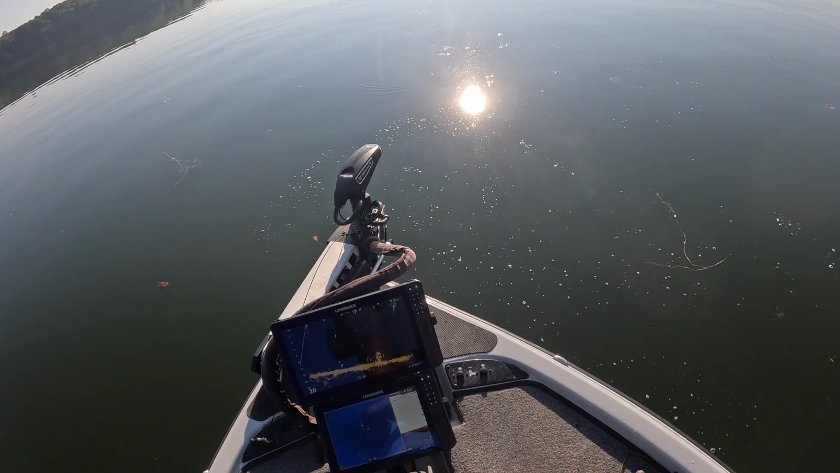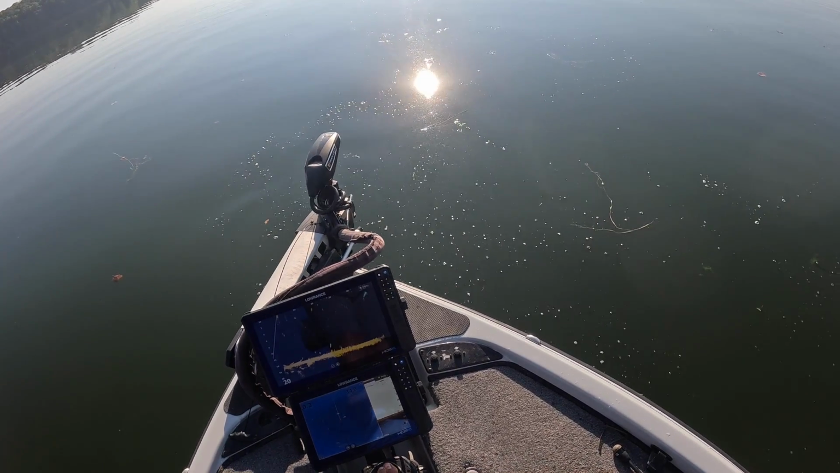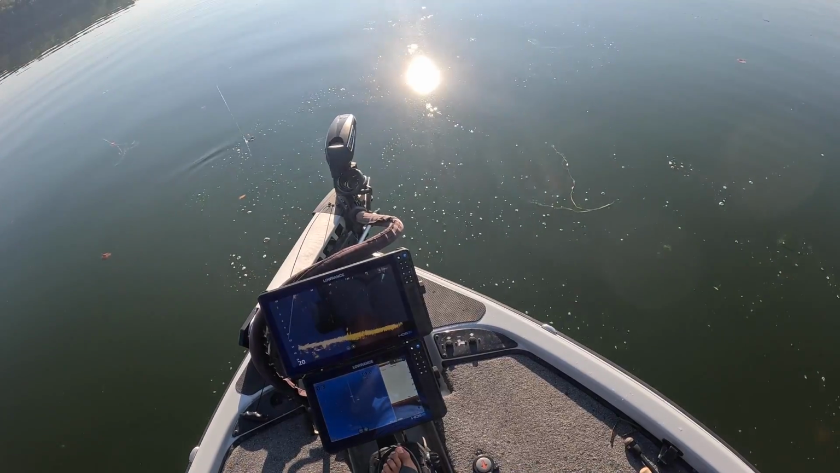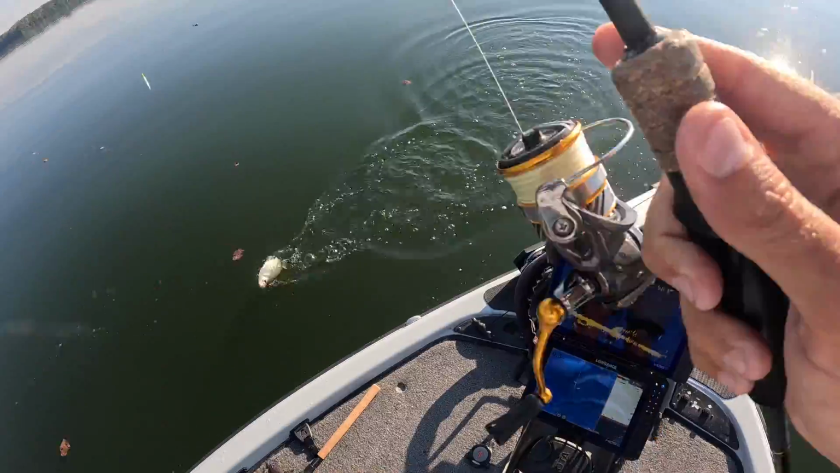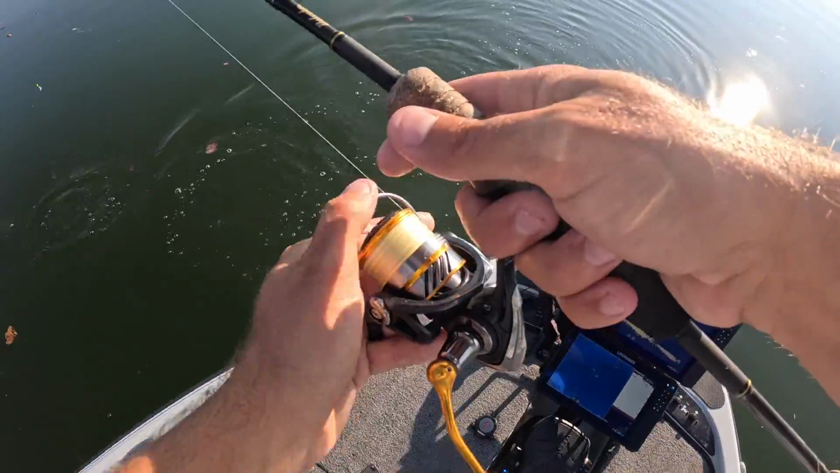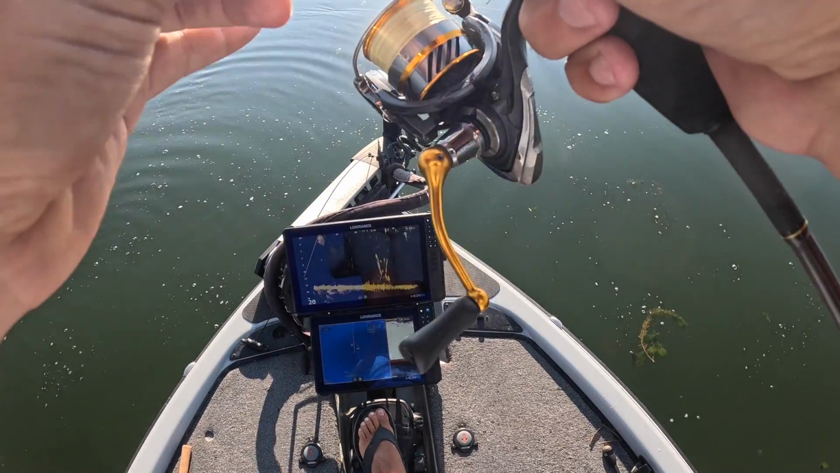I'm telling you guys, that 16-inch screen on that active target is an absolute game changer, buddy. Absolute game changer. He came off right there at the boat. I'm not keeping him today anyway. I got the fun out of him.